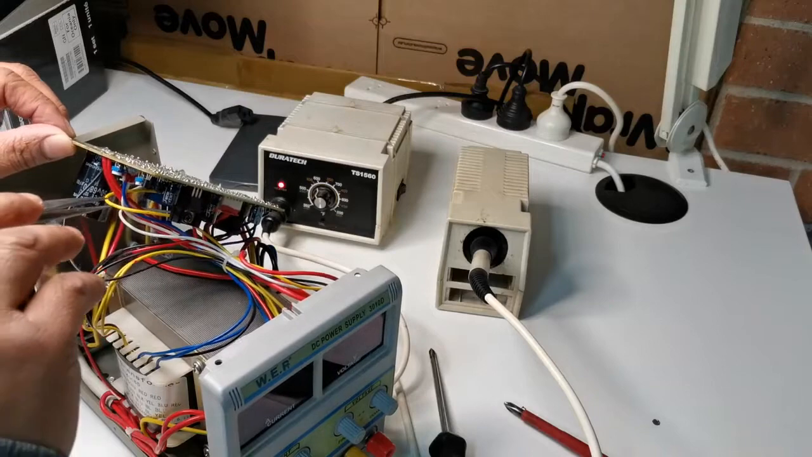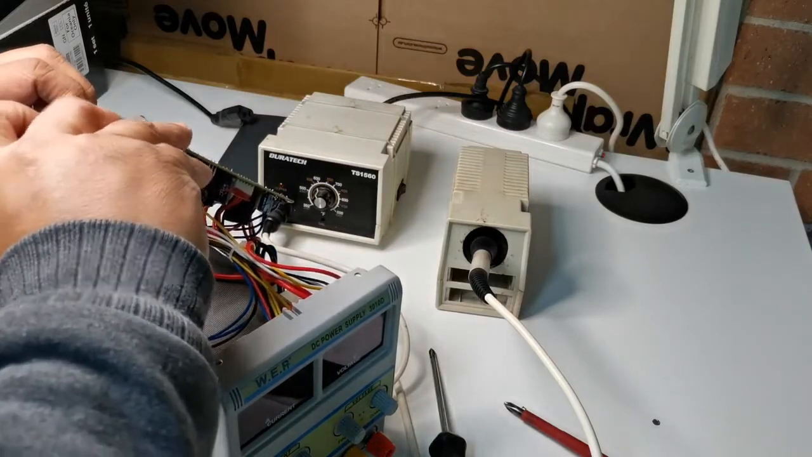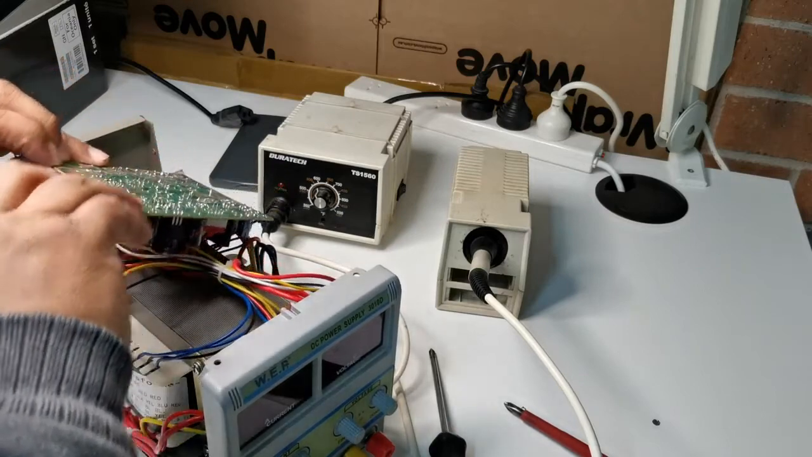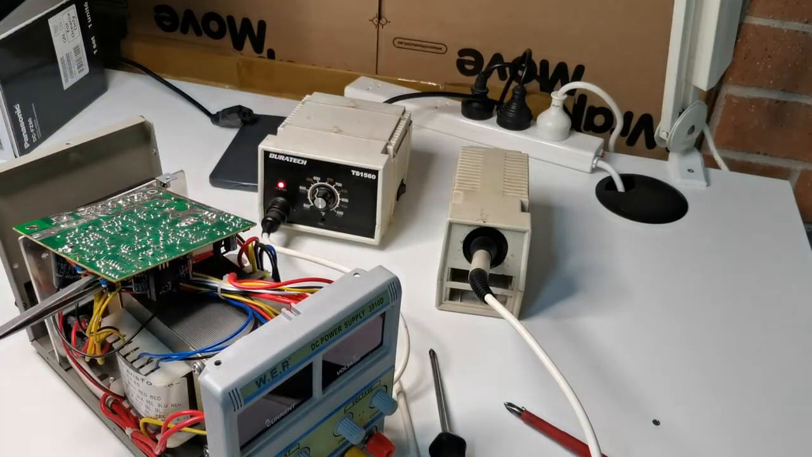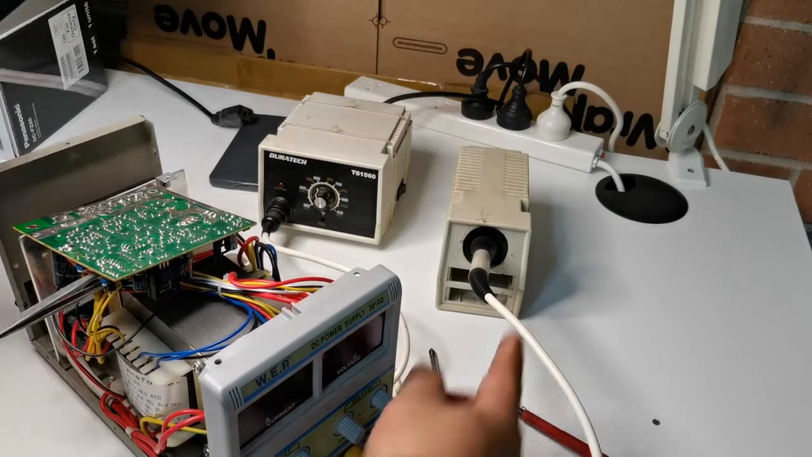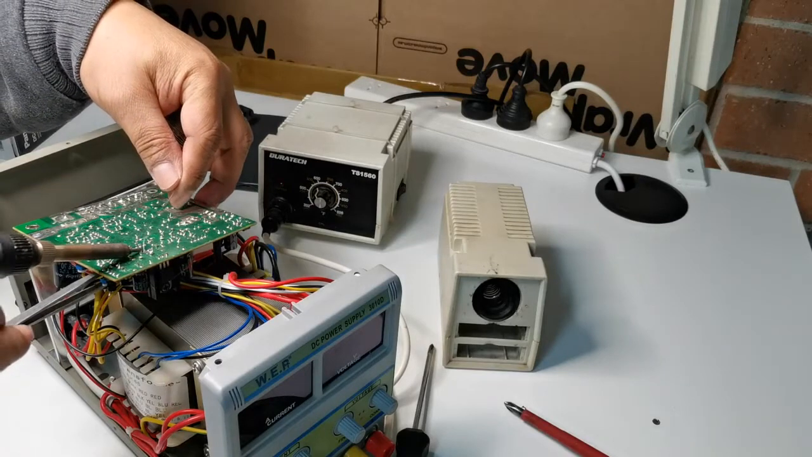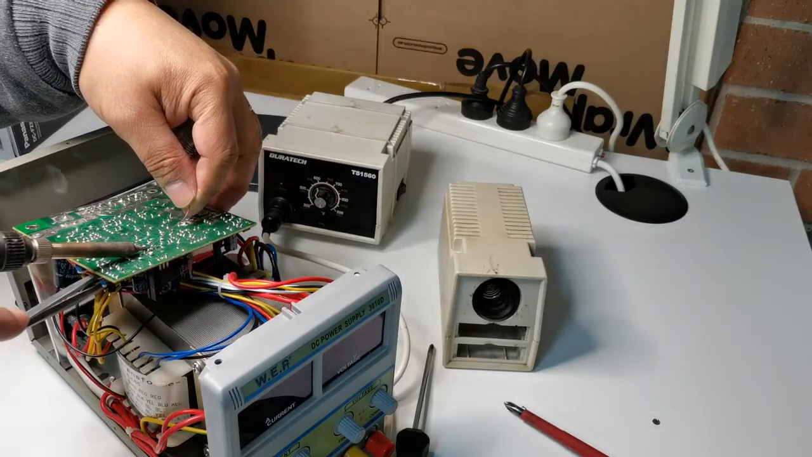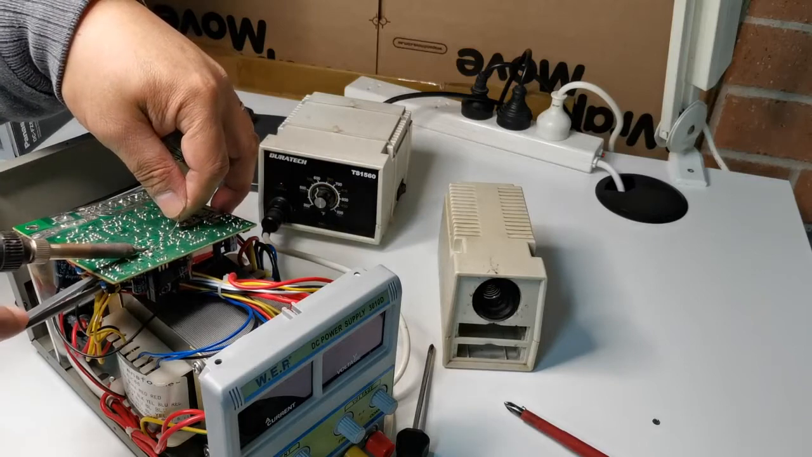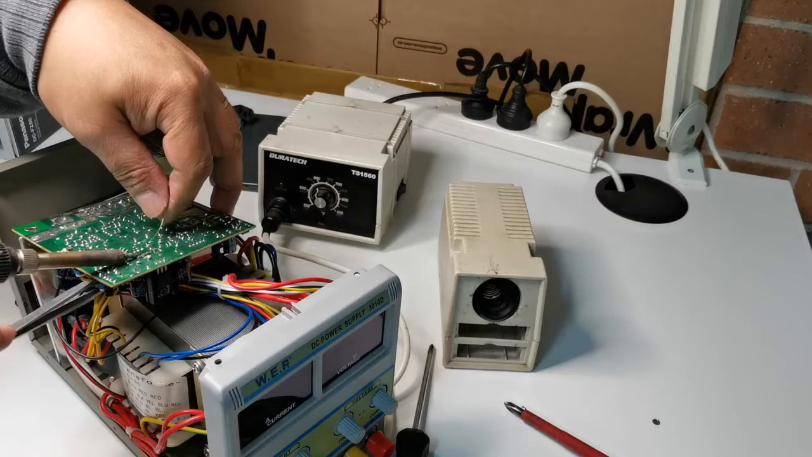We place a tweezer underneath the chip and we pull it out. So we put more solder, I mean, solder the whole thing. Put more lead on all the pins.